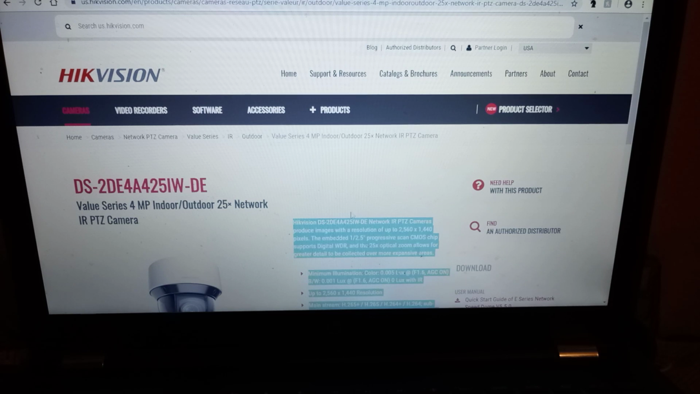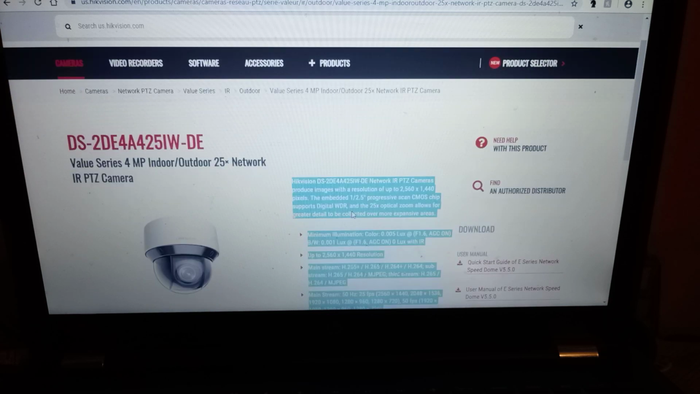This is a Hikvision camera. It is a PTZ camera. And it's only 4 megapixels, which is less than the other camera which caught the crime. It's not 4K anything, it's just 4MP. Yes, people are going to say, oh, it's PTZ, blah, blah, blah. Okay, that's not even the point. The point is it gets great night vision. And I'm going to scroll down so you can read this a little bit.